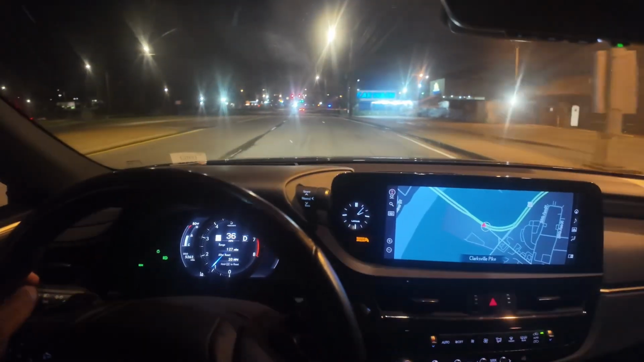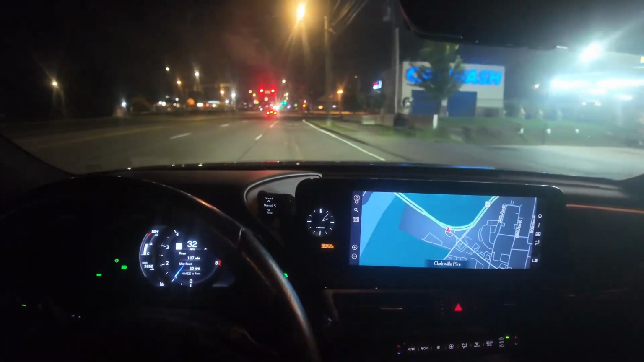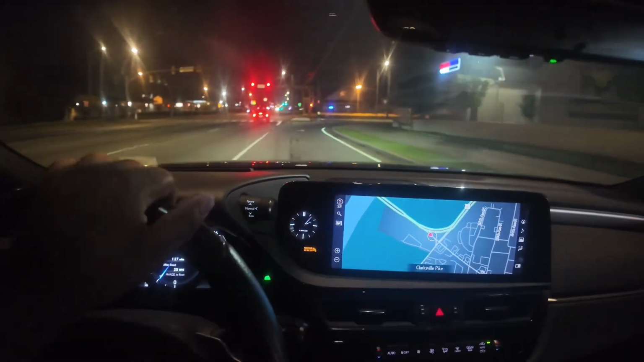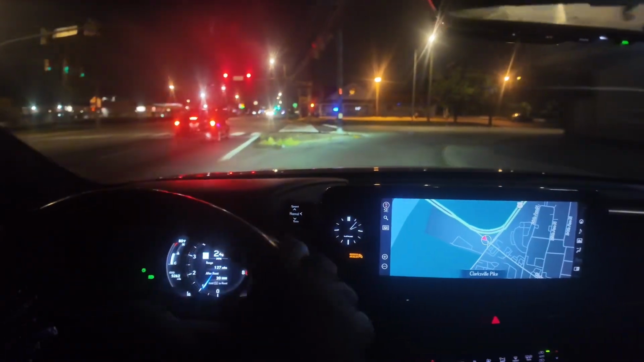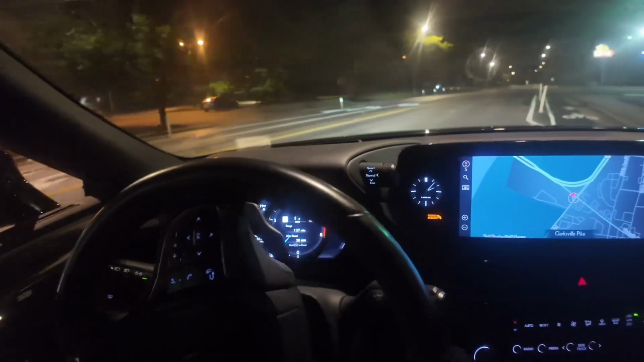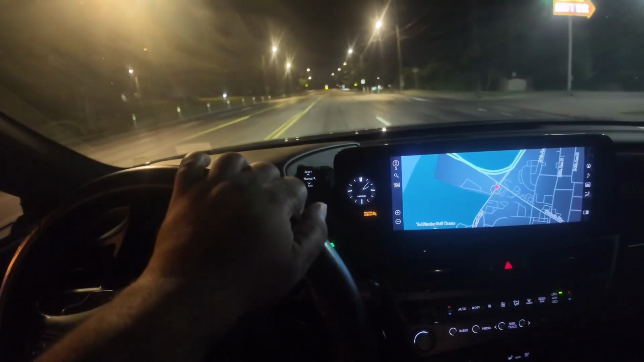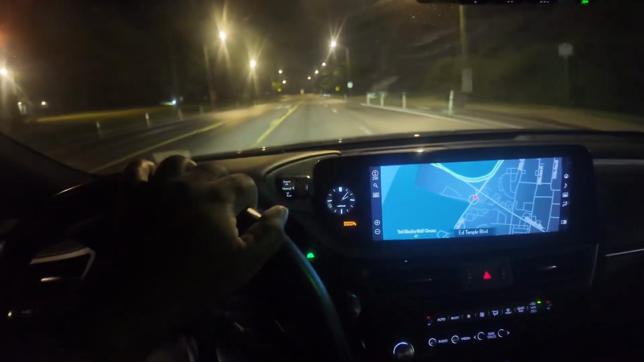I let my car wash pass. I ain't have one at this one, but I let my car wash expire. Cause I feel like I got a pressure washer and stuff. I might go buy a new one just because. But I got a pressure washer, electric one.